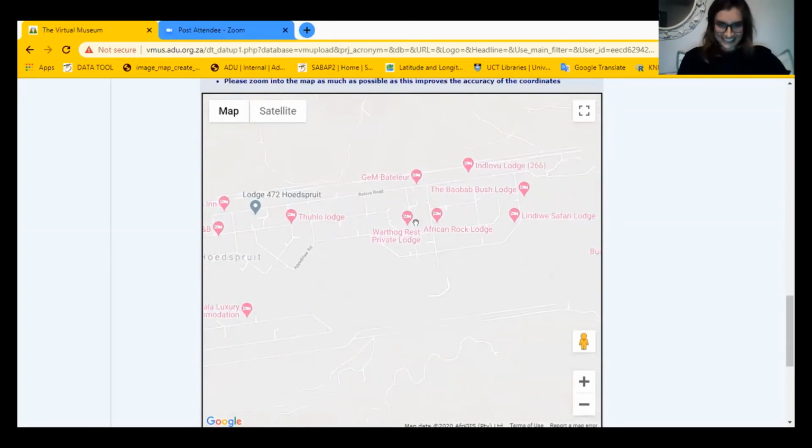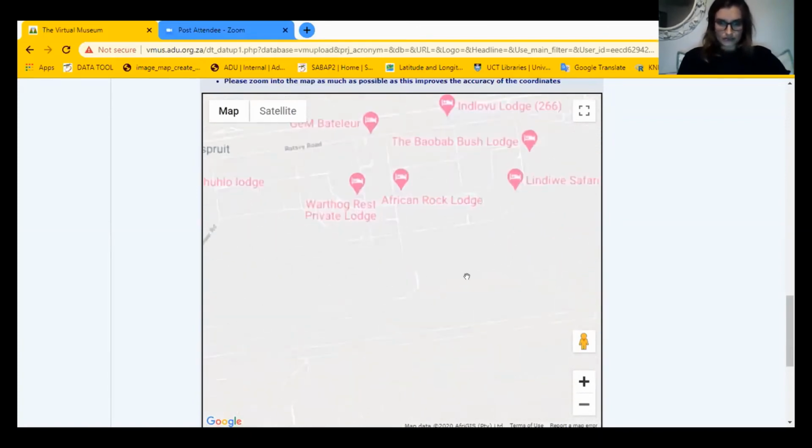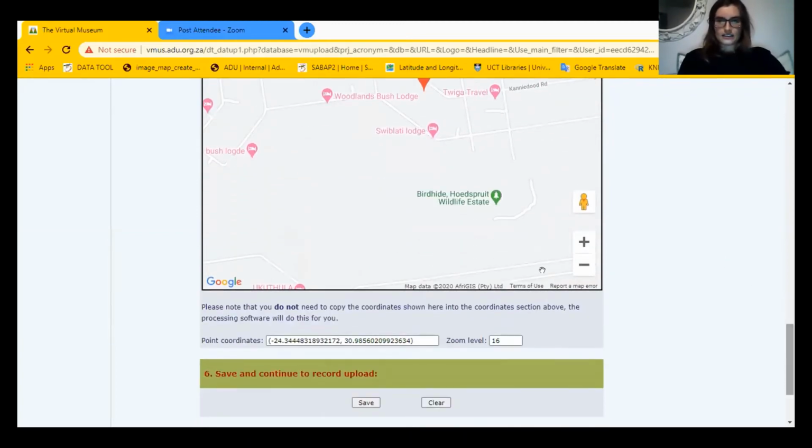Great. Now I'm inside the state, and I just clicked on the map and it dropped a marker, and then it fills in the coordinates automatically for you at the bottom. So then you don't have to do anything else. You just click on save.